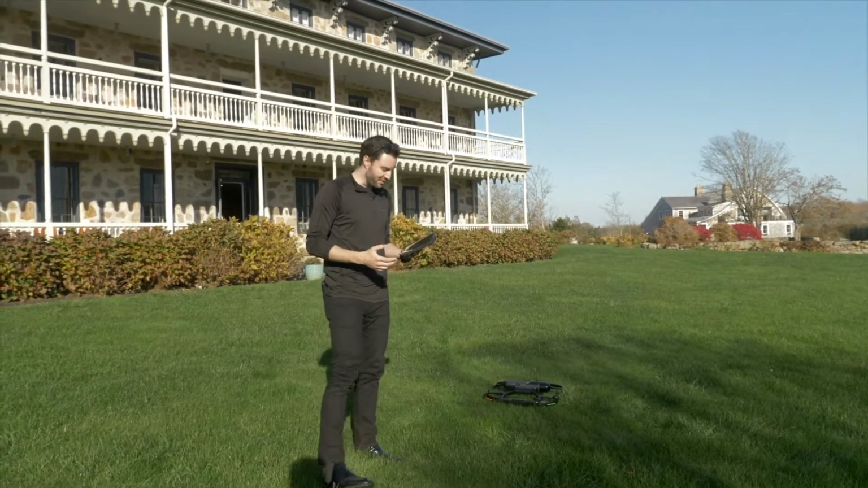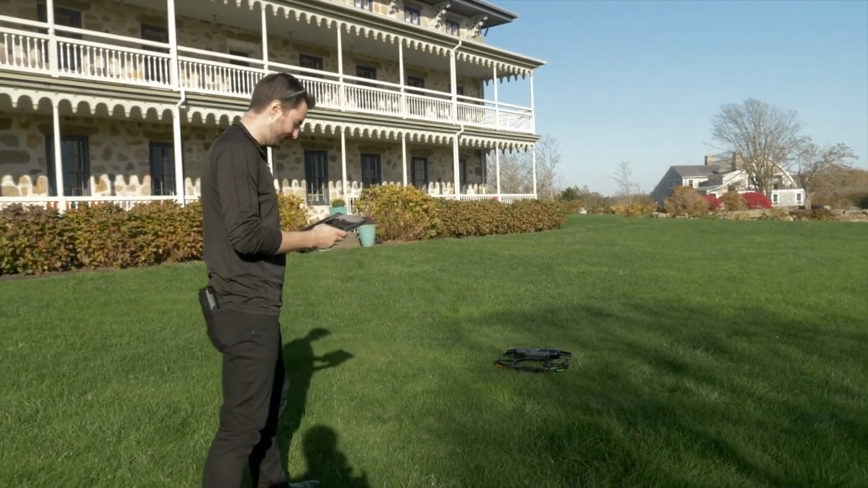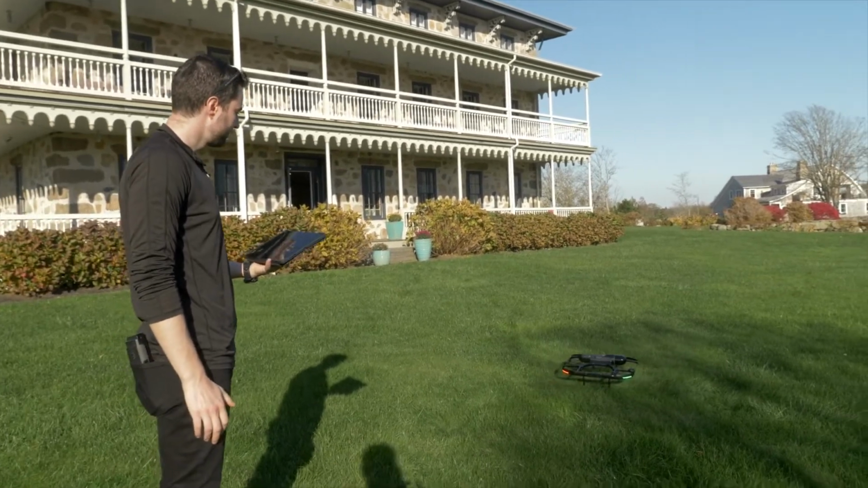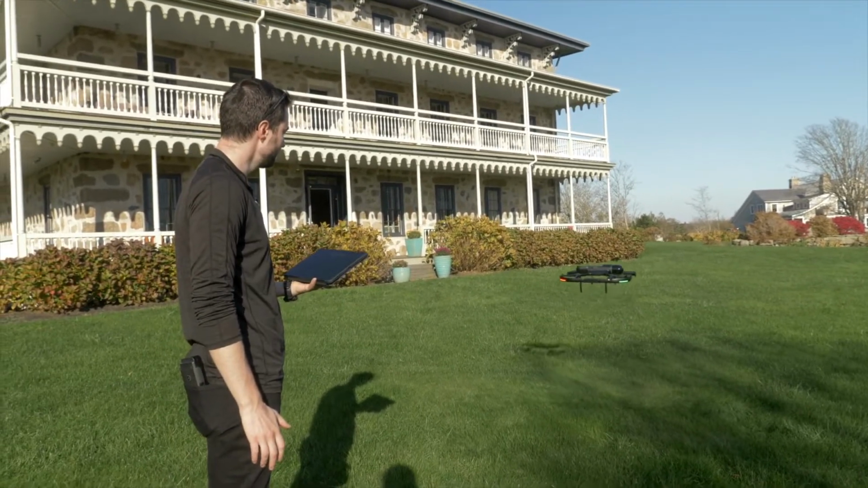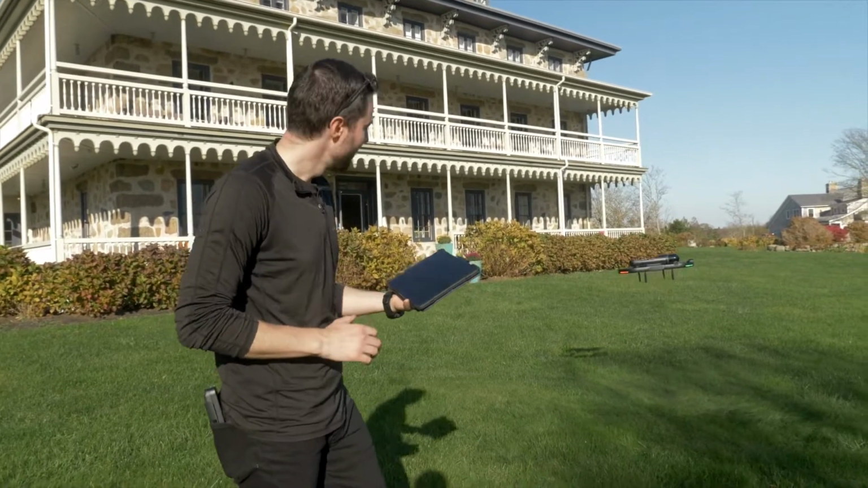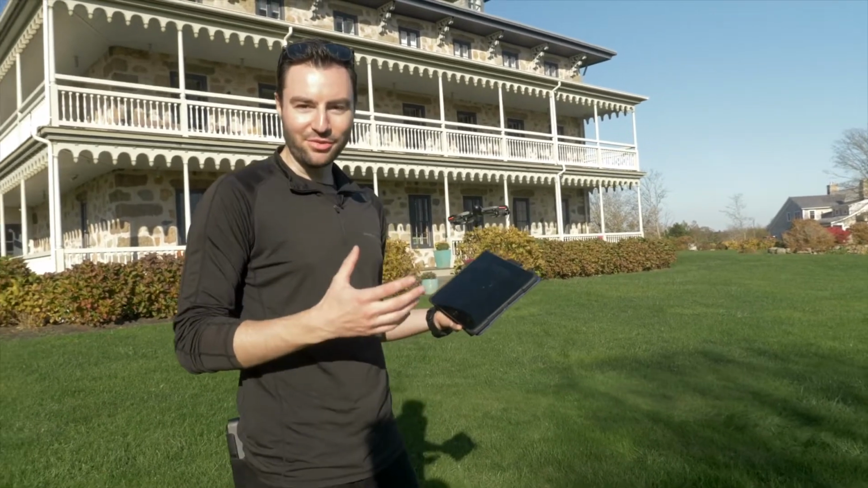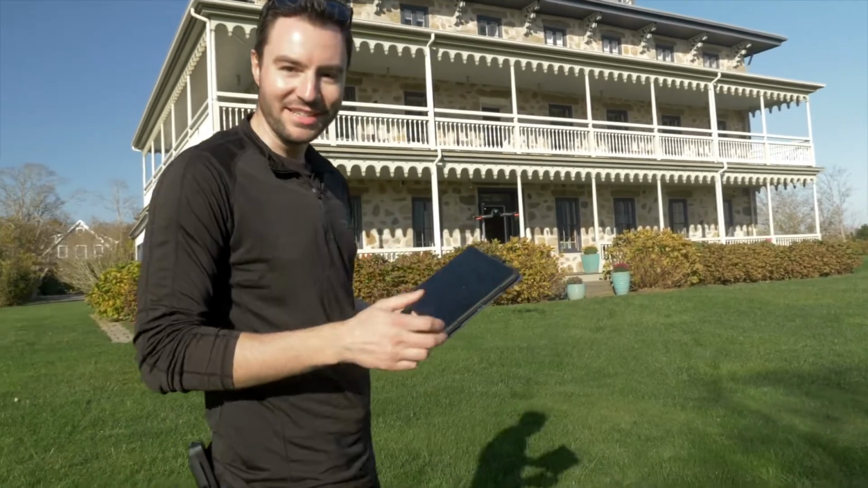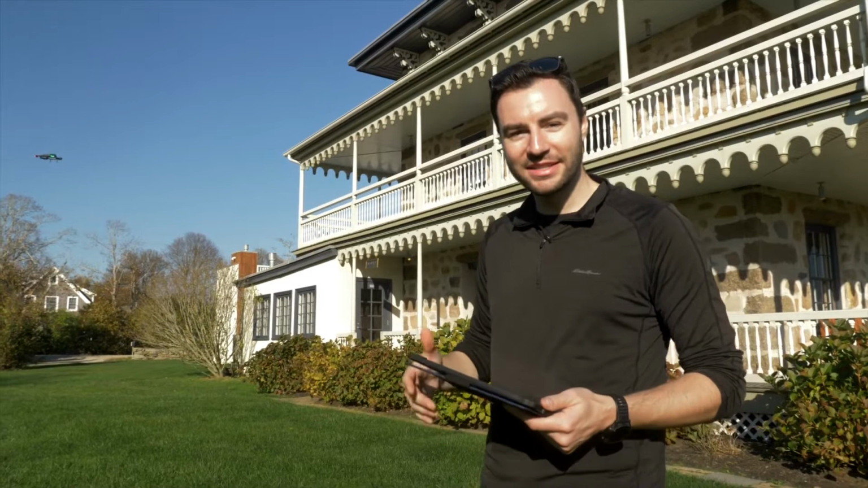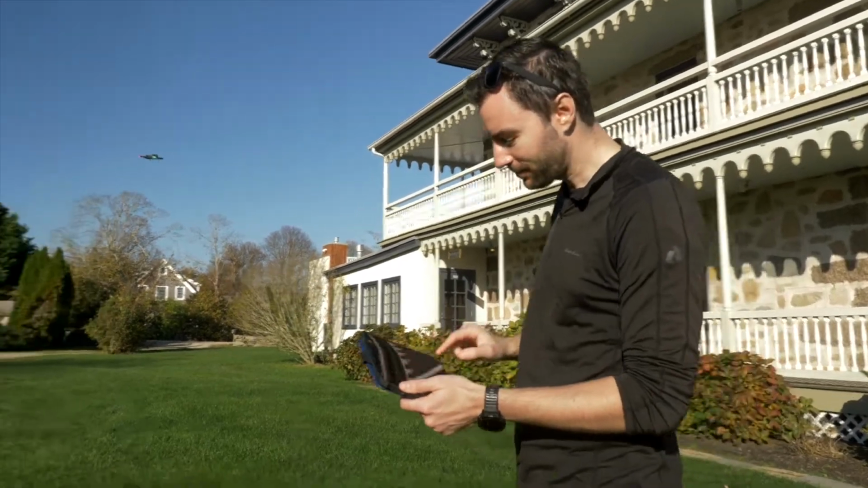It's already good. I can go ahead and take off again. And now you can see that I can just press play, and it'll return right to where it left off and continue scanning. So now we're on the side of the building, and I'm going to show you an entirely new way to scan.